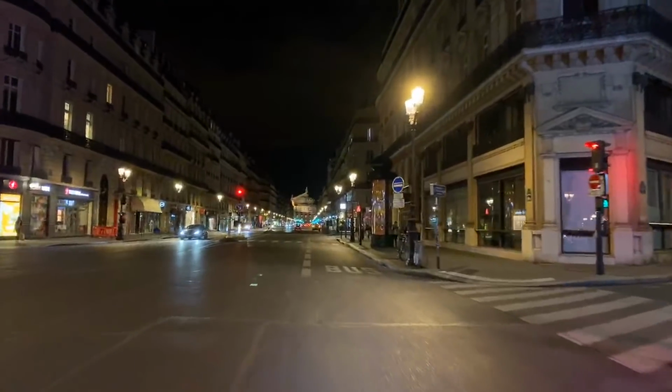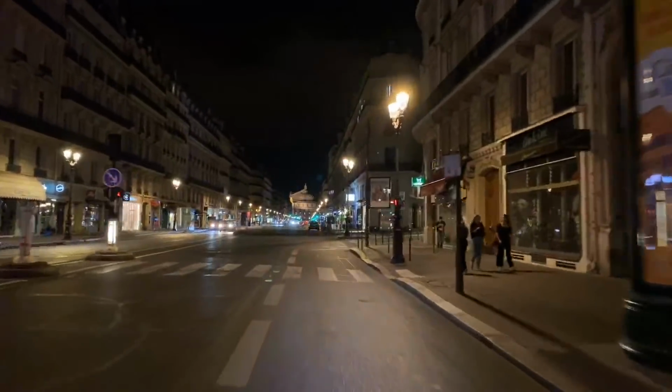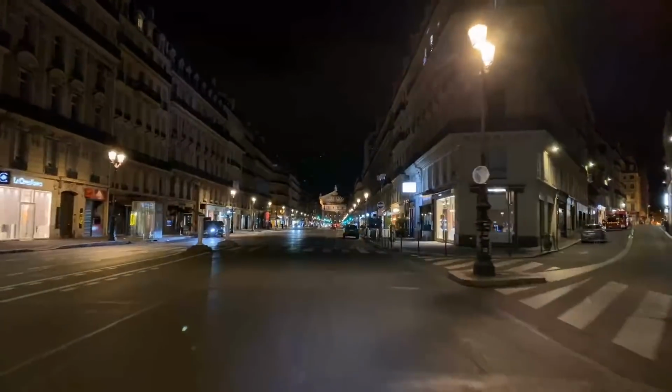If you come here and ride a bike, please do not run any red lights, as I do. No one will appreciate it.